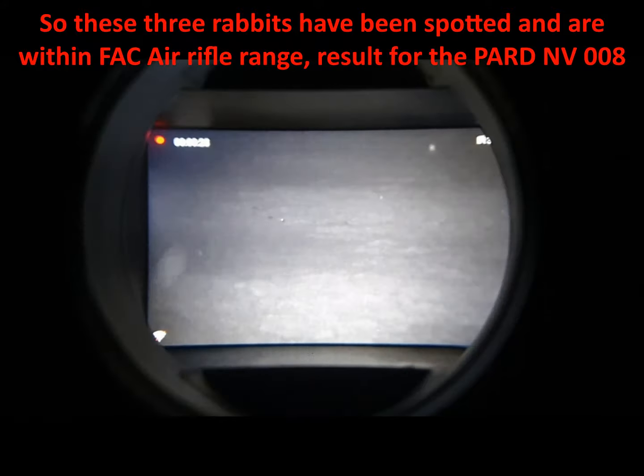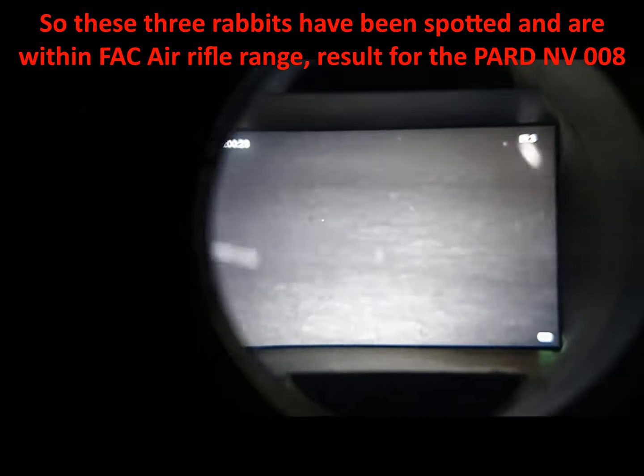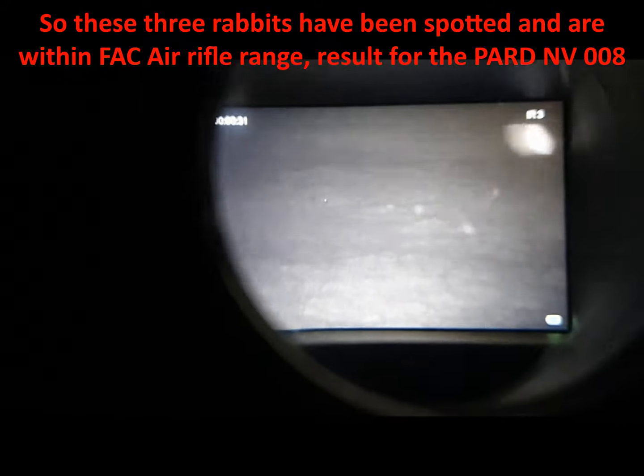And that's still on. Is it still on full IR? It says IR3. Yep, it is. So it's still showing full battery. That's been on a while now. That's good. So we've done an optical zoom test and we've done a digital zoom test.